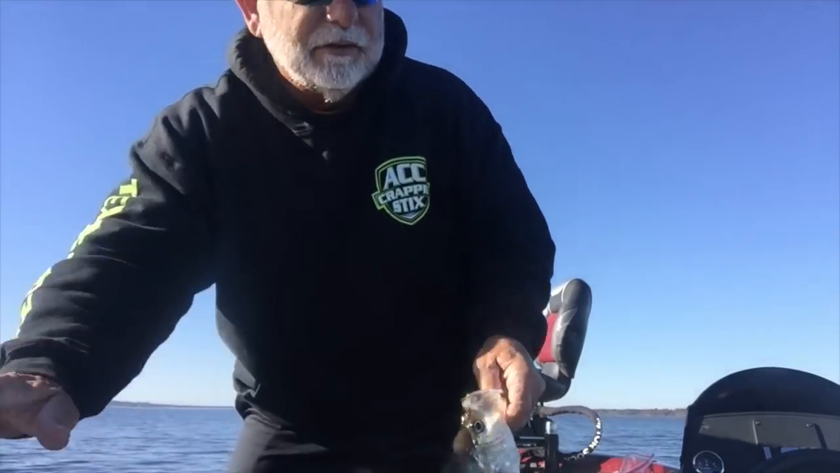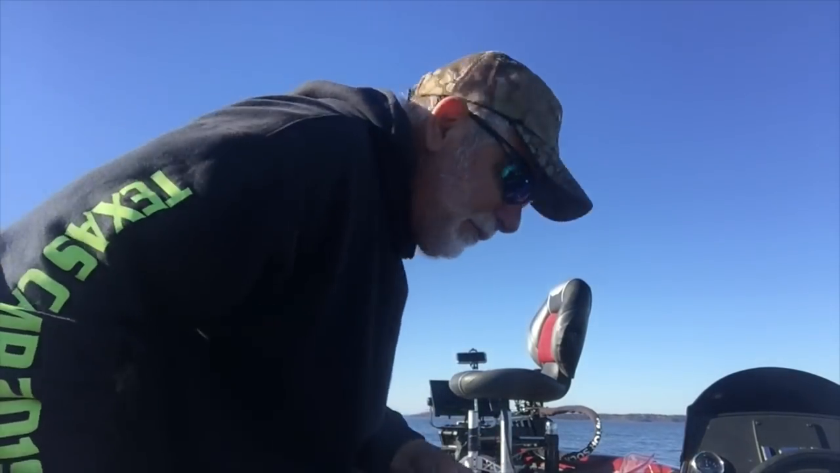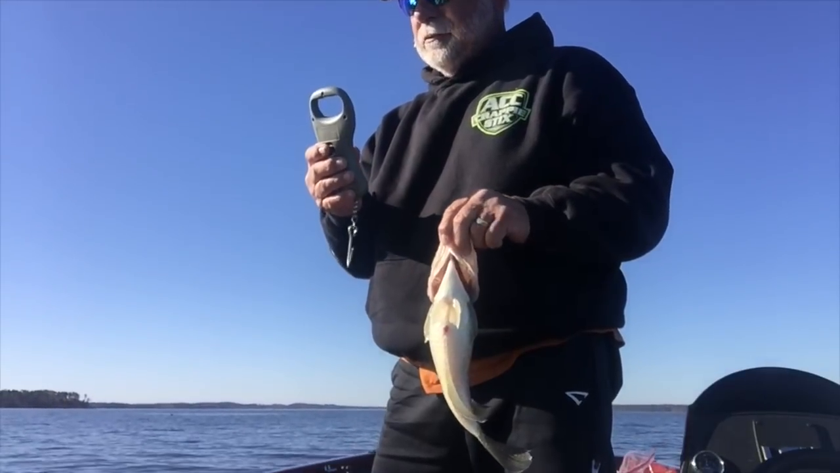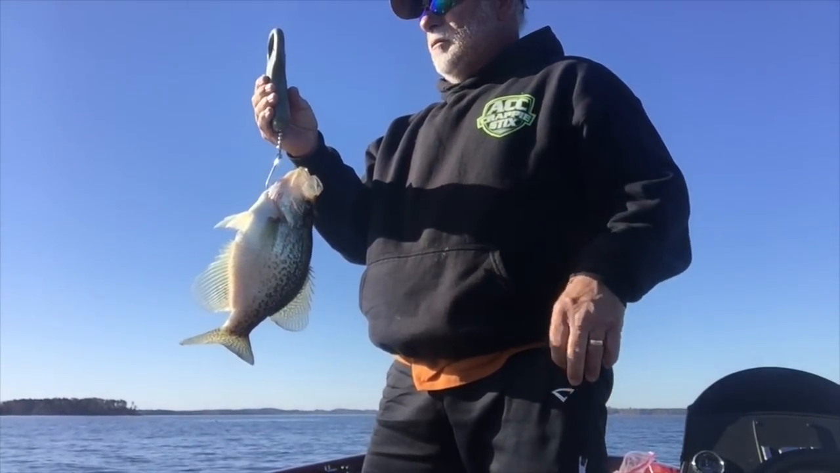Now that was funny. That fish, I missed him, and I was watching him. He was watching the bait, and I've got to weigh him. Just curious. He's close to 2. One 8.